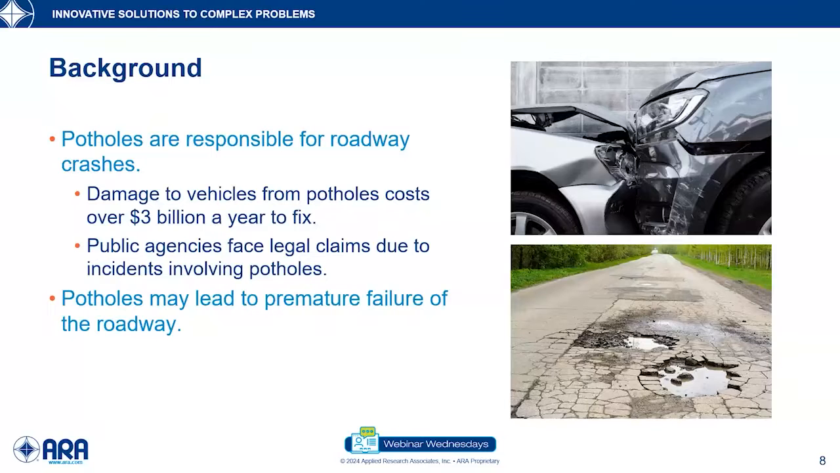It is reported that potholes are responsible for roadway crashes, and from the report it is observed that each year over $3 billion US dollars is spent to fix the damage to vehicles due to potholes. In addition, public agencies also face legal claims due to the incidents related to potholes, which cost a lot of money for them. Also, if a pothole is left unattended, it may lead to premature failure of the roadway.